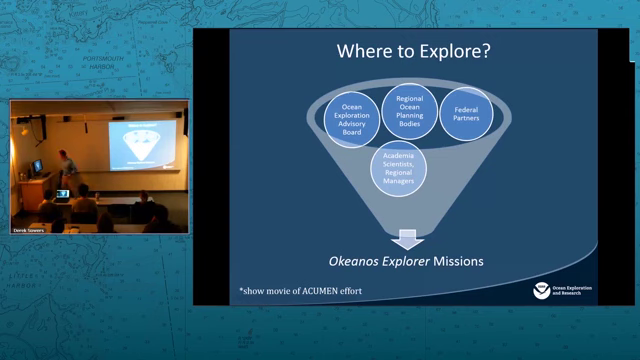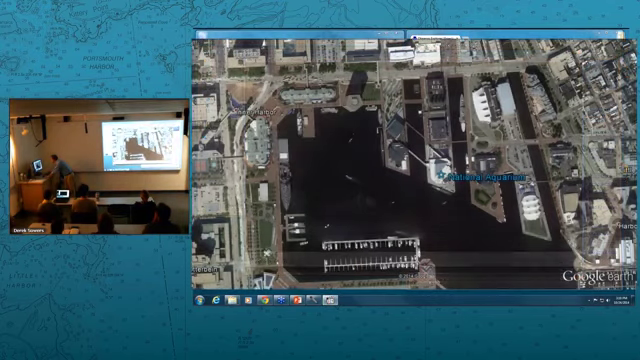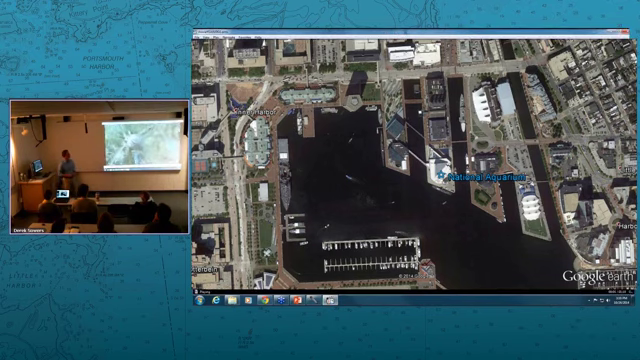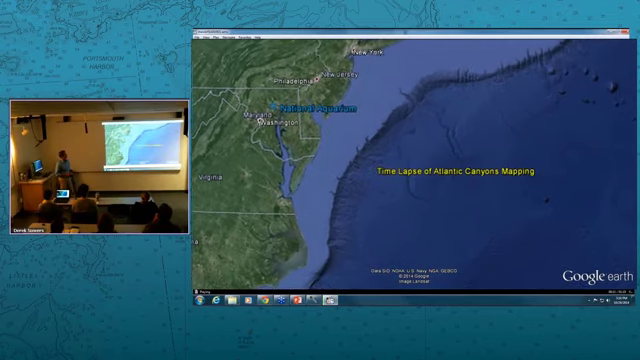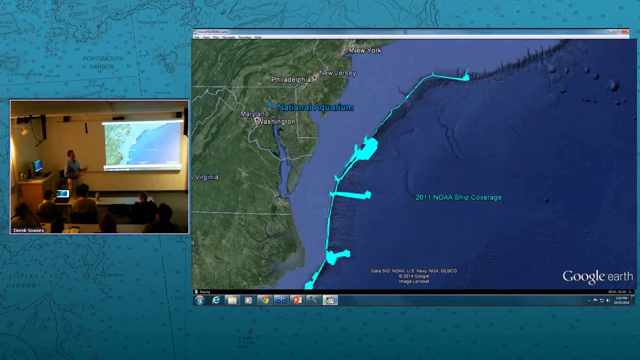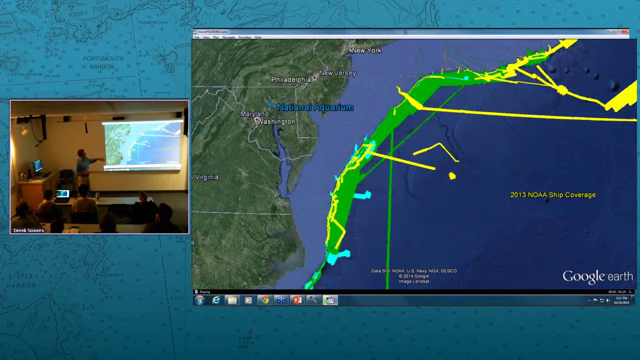I just want to show a quick movie here. So this is just a time series of mapping work that's been done on the Atlantic coastal margin, off of the east coast of the United States over the past 4 years. So this is a lot of the Okeanos Explorer data, as well as other NOAA vessels. And then finally the work that was done through the extended continental shelf mapping. This part of the margin was led by Jim Gardner here at CCOM. So this is walking you through several different years.